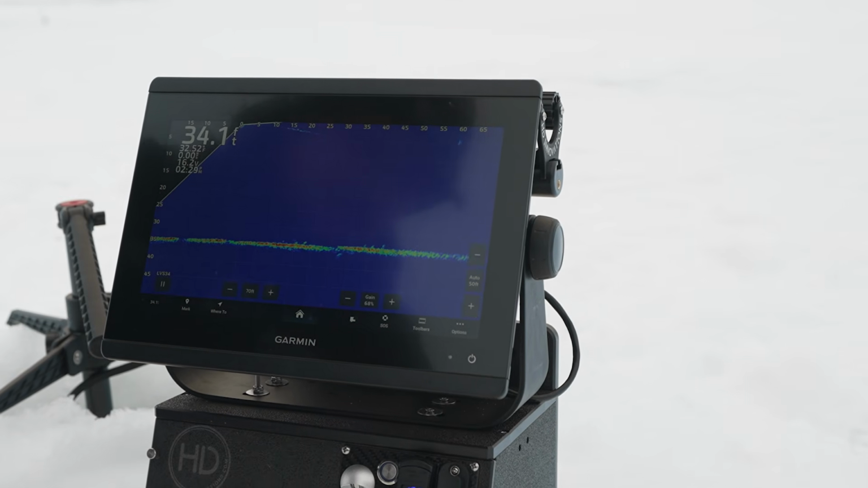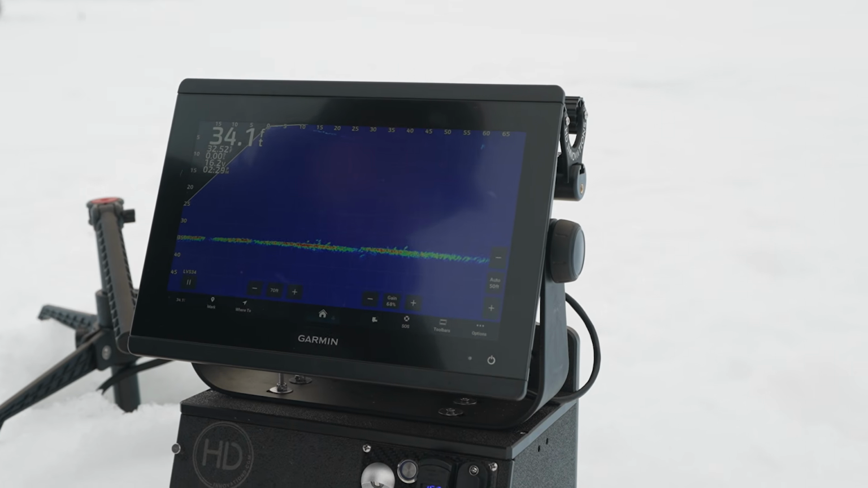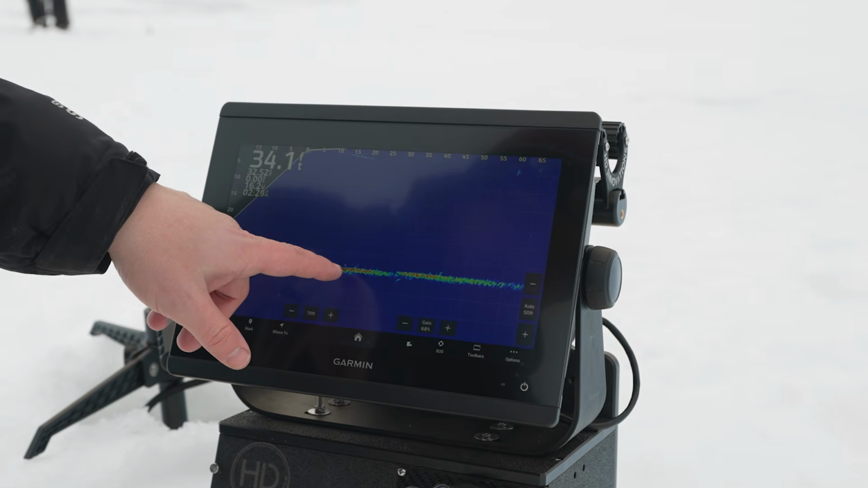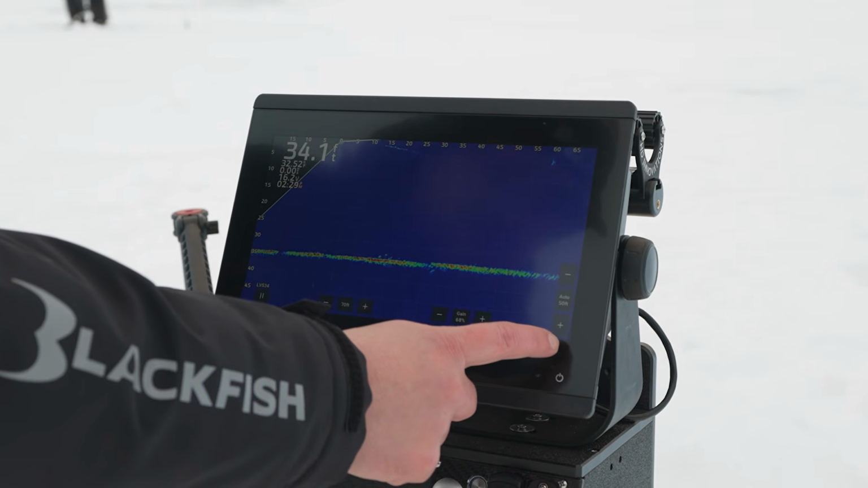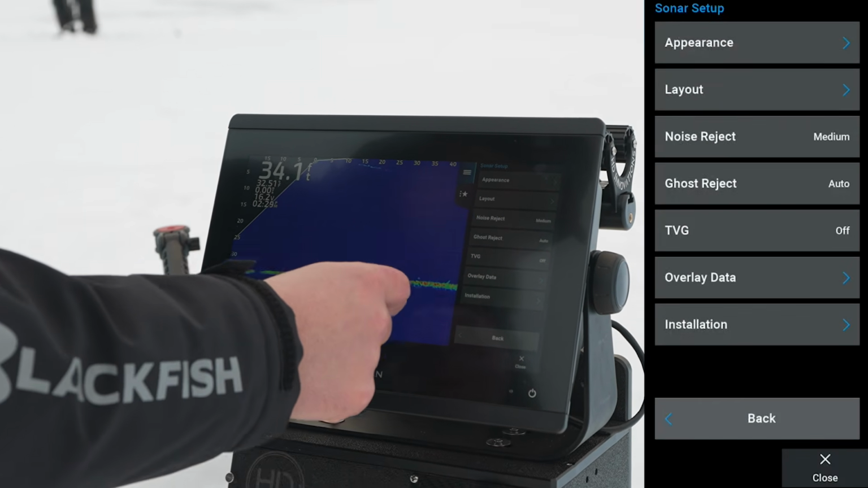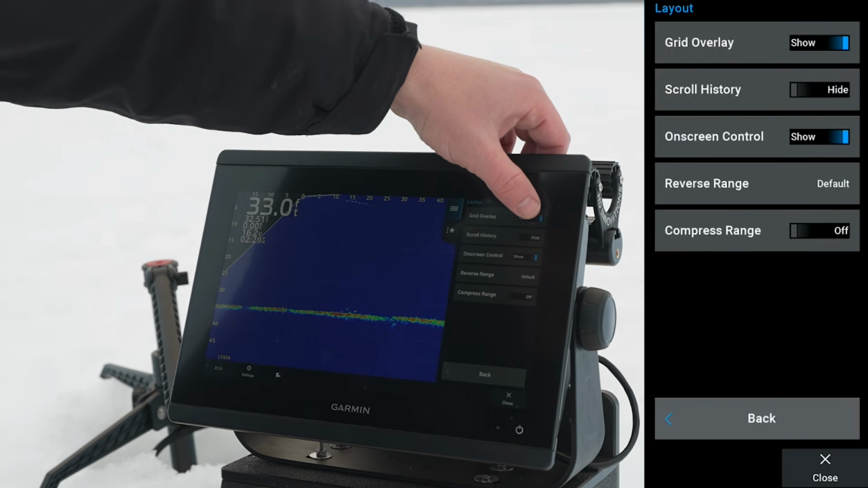So if I send Mike out there to go drill a hole, I'm not going to have a real accurate reading on the exact distance that he is. So like right now, I have the grid lines on, like I said. So those are at 20 feet. To turn them on and off, you go into your menu, you go to your sonar setup, and then in layout, the grid overlay. So right now it's on show.